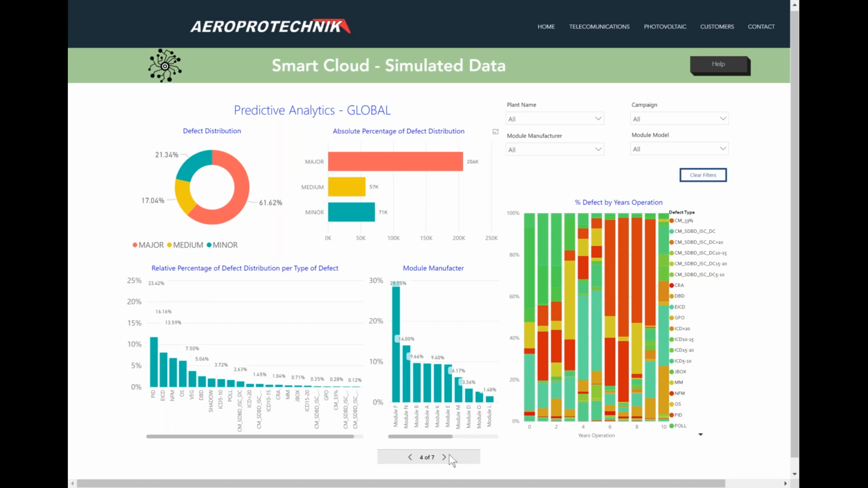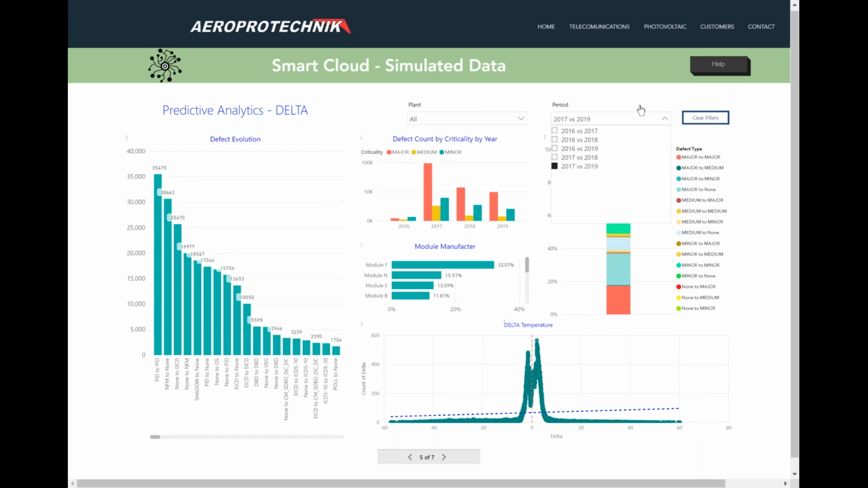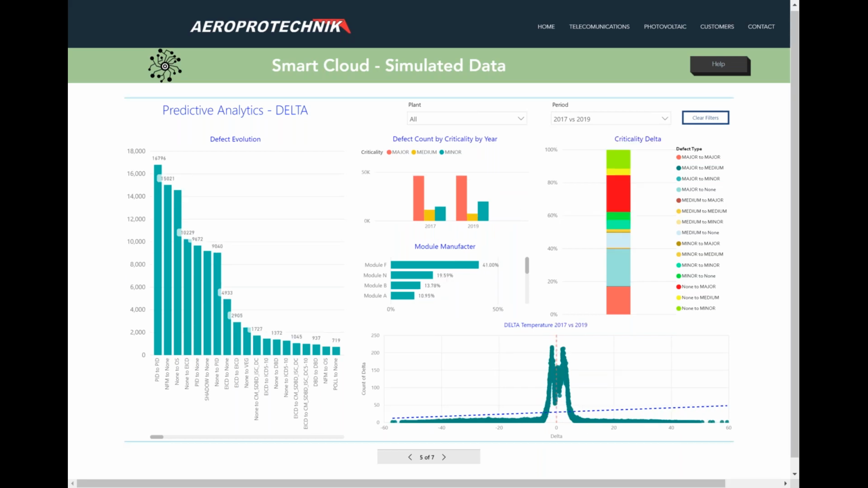There are even other ways that complement this analysis. Let's say, for example, the predictive over time. What I'm going to do here is select a period of time. In this case, I'm going to select from 2017 to 2019, and we could select whatever period of time we want.